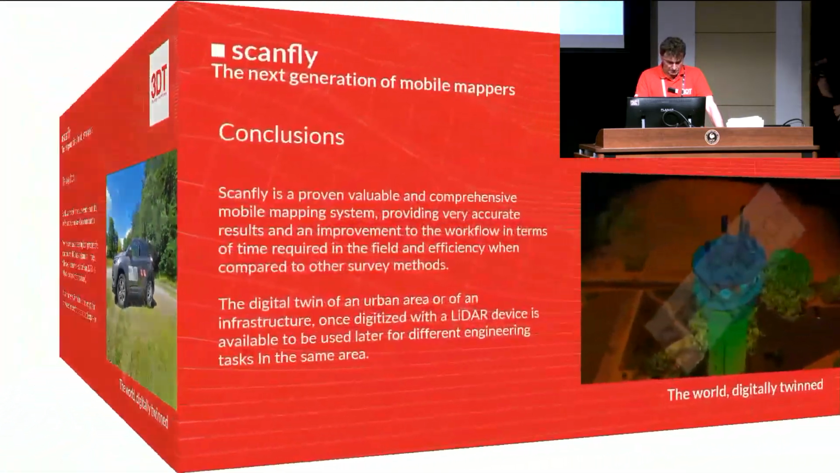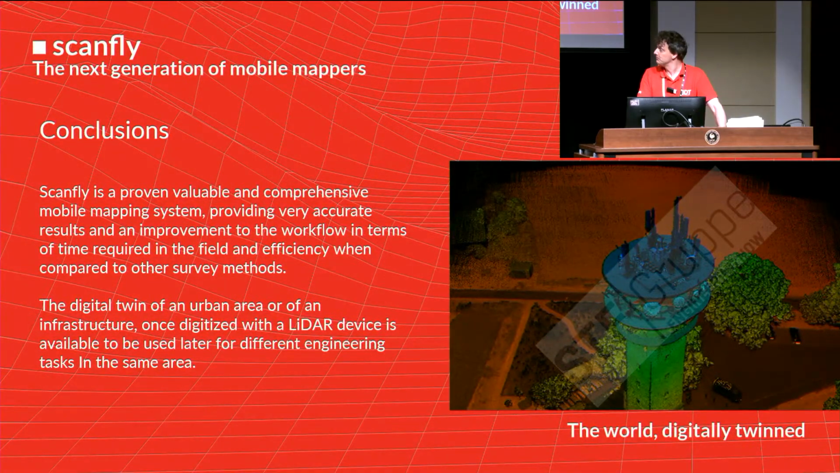And the conclusion is that for them, the Scanfly is a proven, valuable, and comprehensive mobile mapping system, providing very accurate results and an improvement to their workflow. And they are fully happy about the accuracy they achieve, compared to the other survey methods they purchased from service providers before.